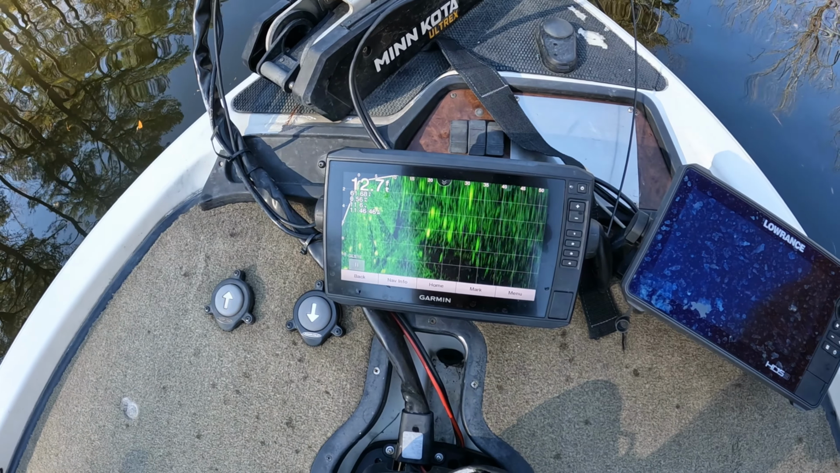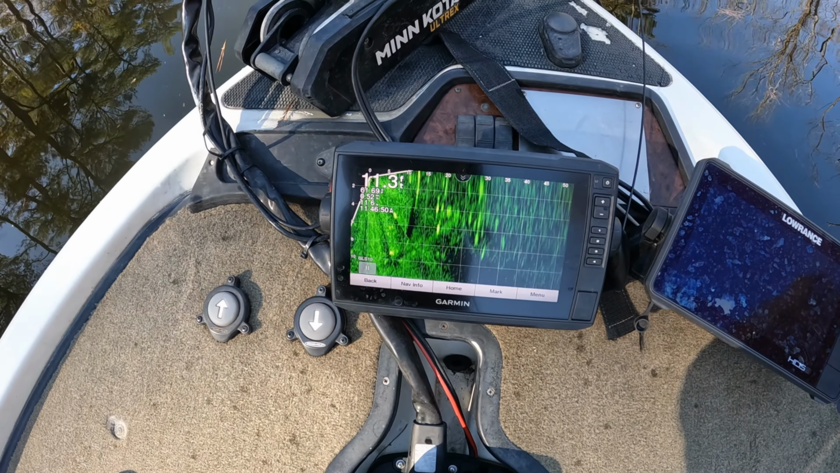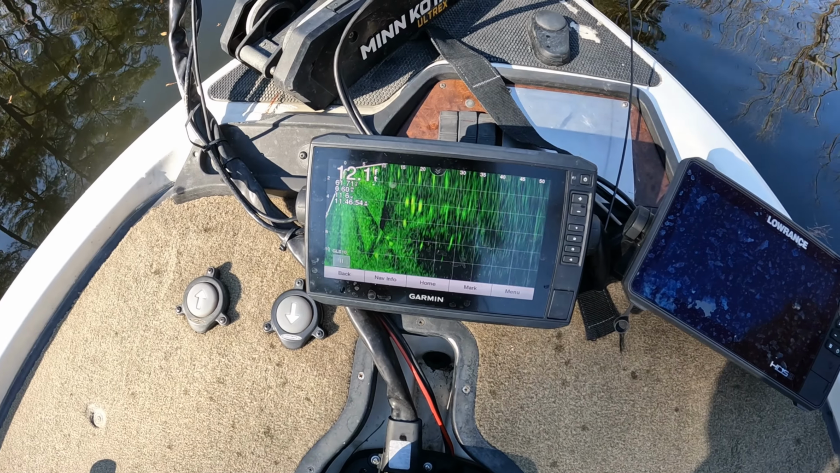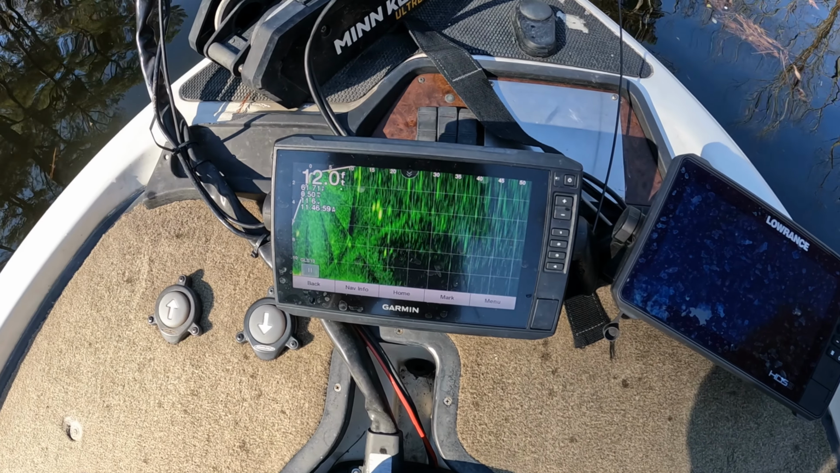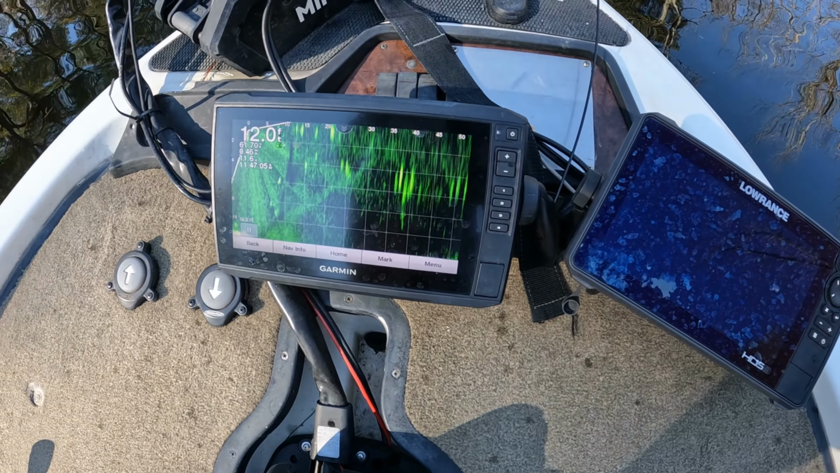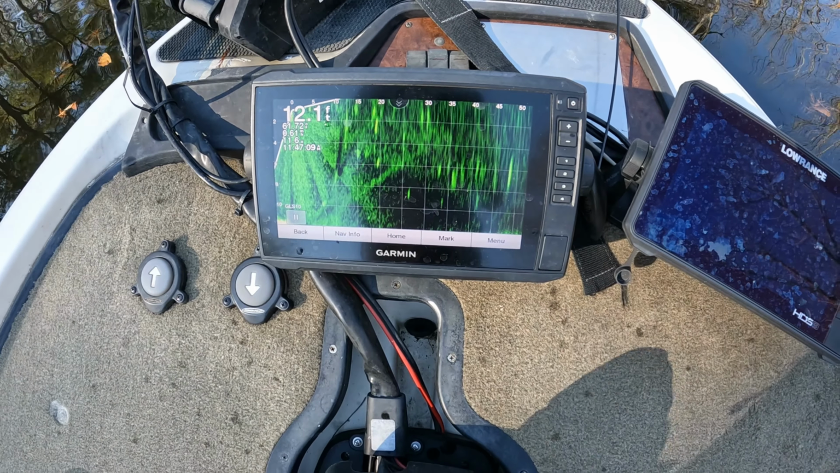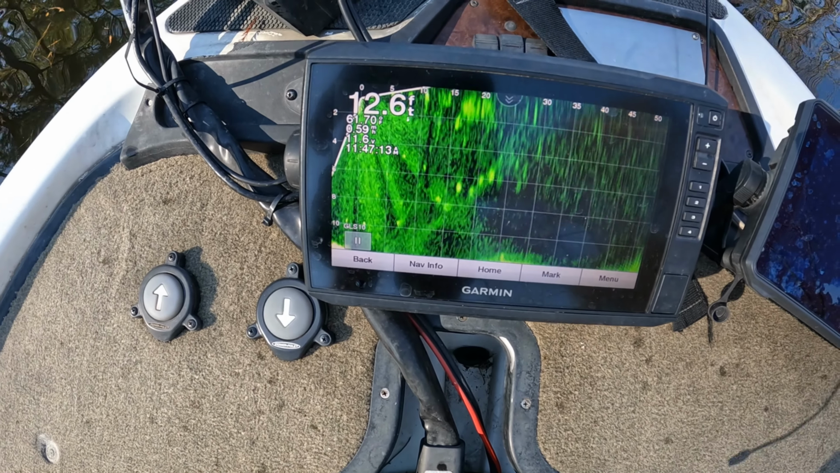So here's the problem with tidal rivers. When you're looking at your Livescope, look at all the life. There's mud shad, white perch, crappie, yellow perch, catfish, everything else in the world swimming around. You swing this around, there, look, more of them everywhere. Swing it around some more, there's more of them everywhere.